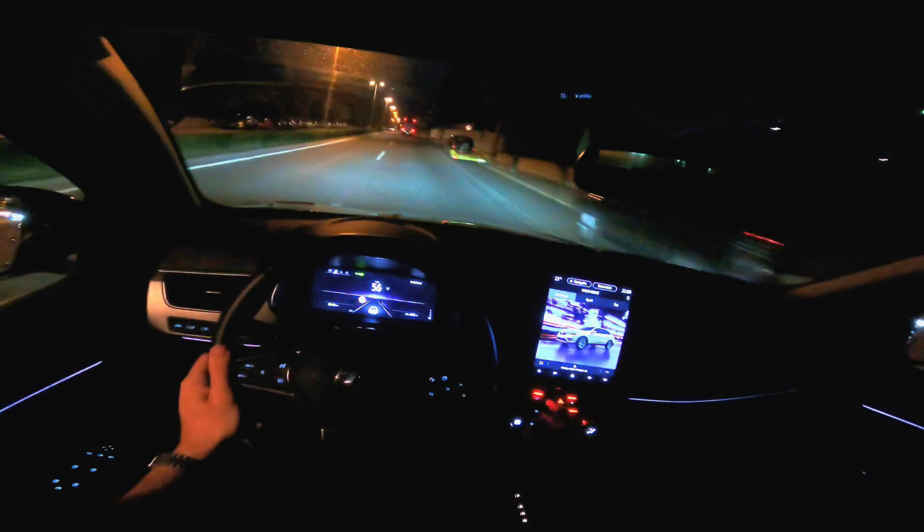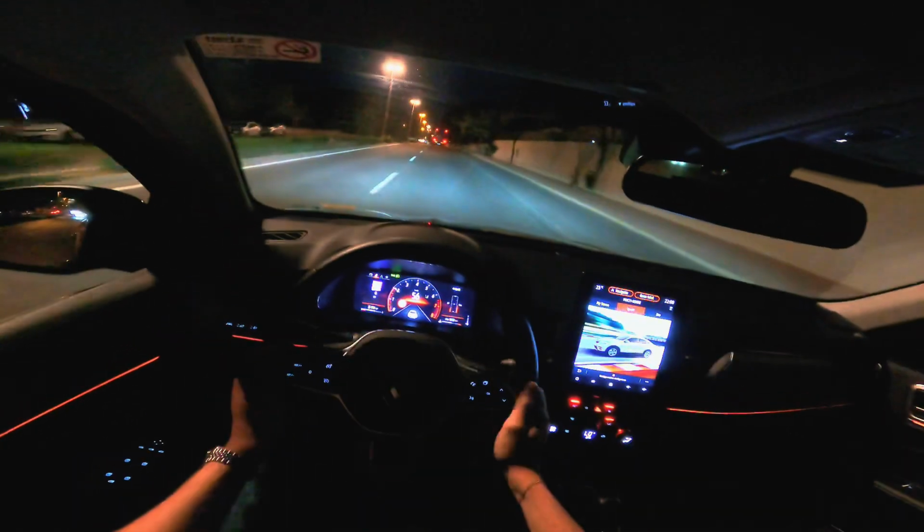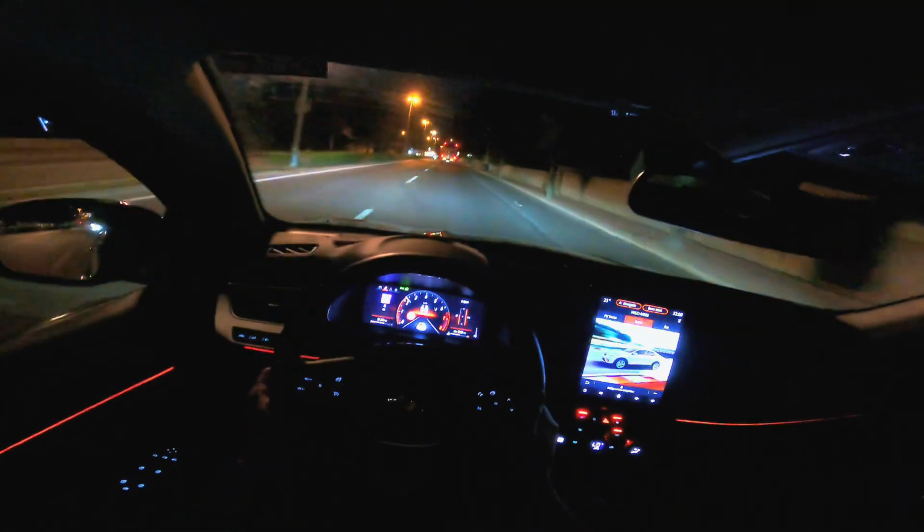and we're gonna put the car in sport modus. As you can see, it already wants to give the full power of the car.